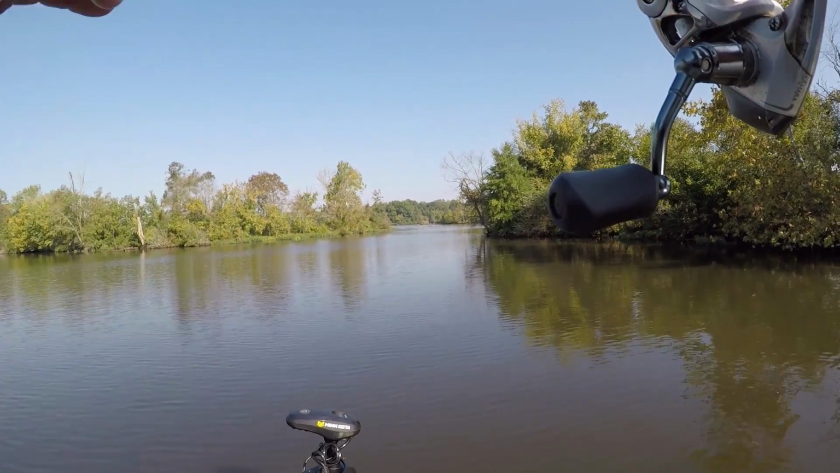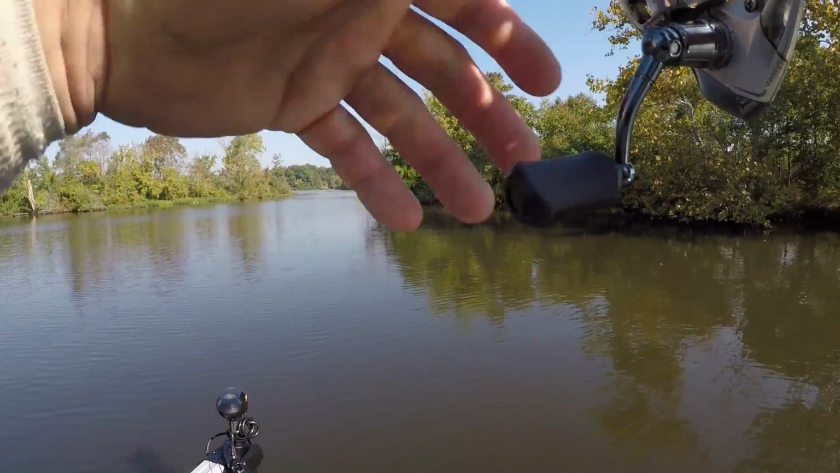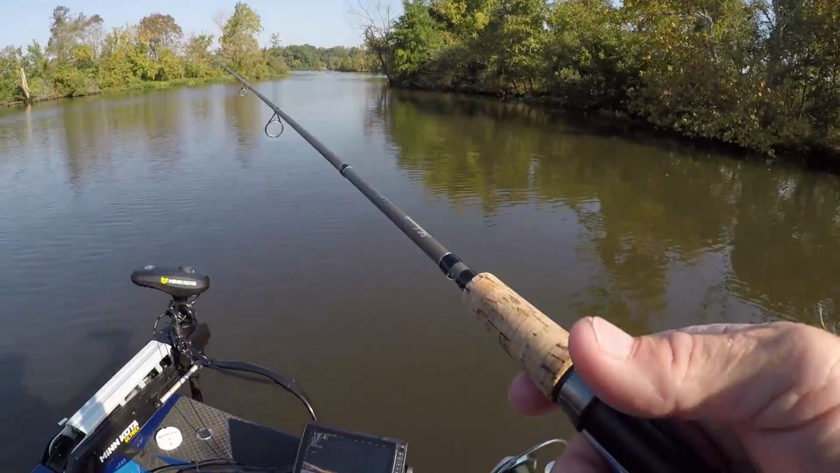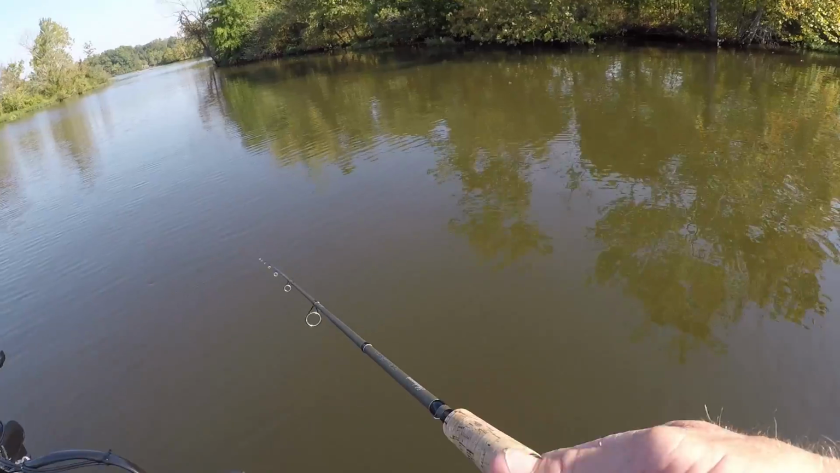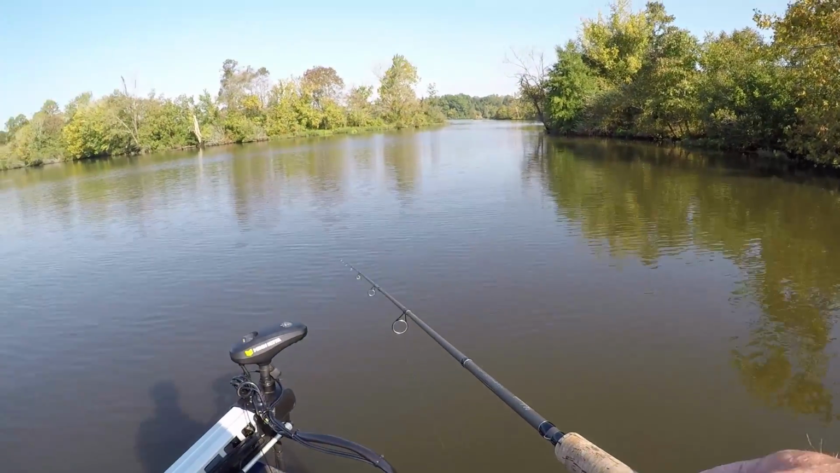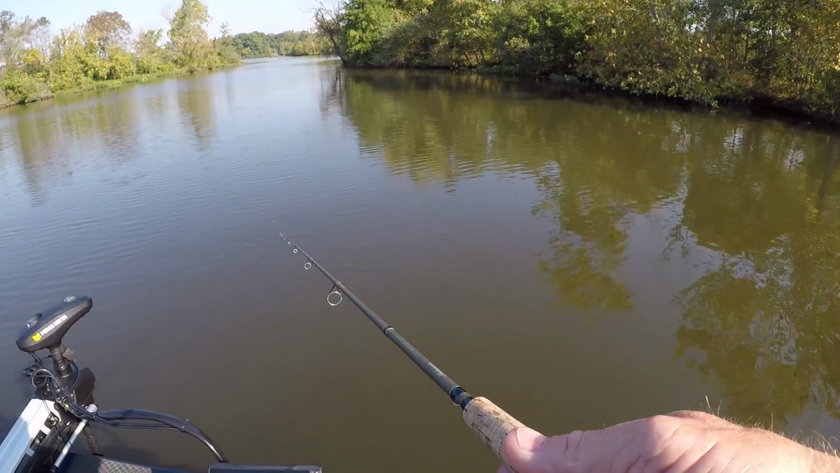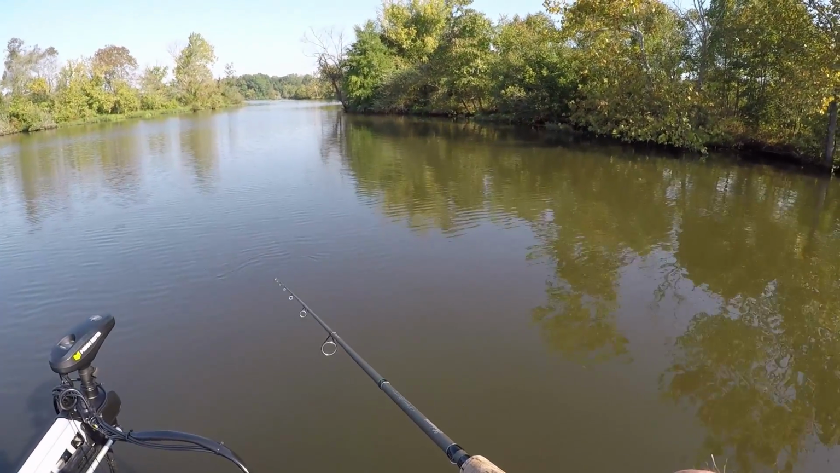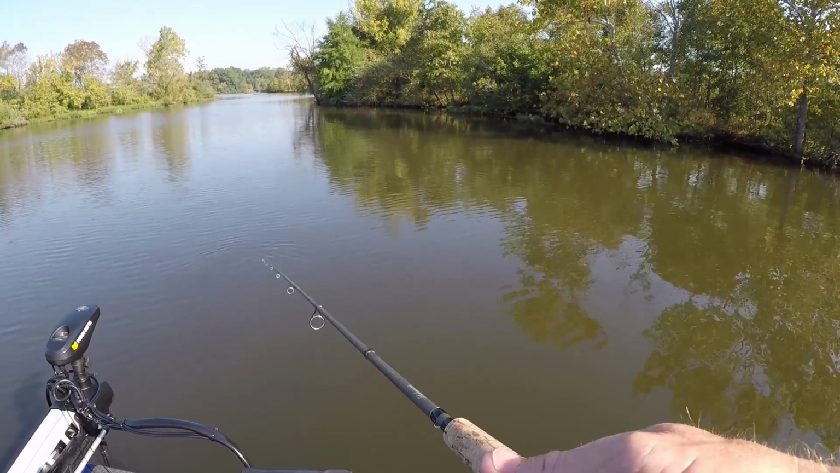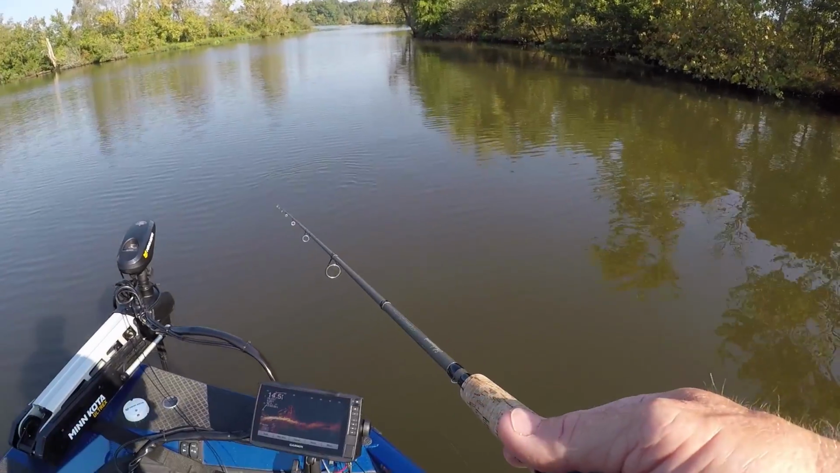All right, she's on the bottom. So I know it's on the bottom because my line went slack. Okay, I think it's a 1/16 ounce head. I usually don't use that, guys, but 1/32, and I use 1/16 like this when I'm fishing deep. If I'm fishing docks, 10 foot and under, I use 1/32. So I'm fishing 15, 16 foot here, so I went to a 1/16.